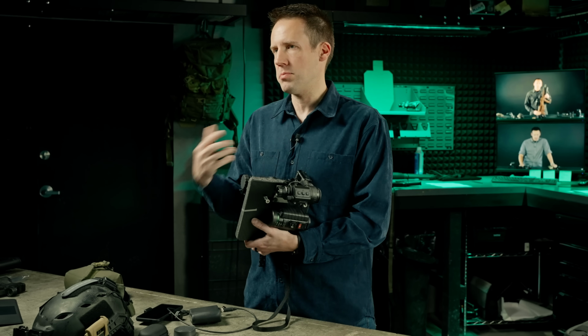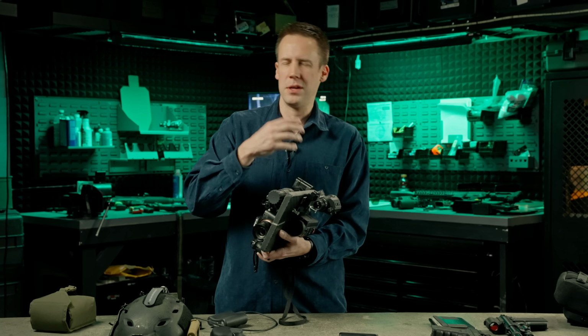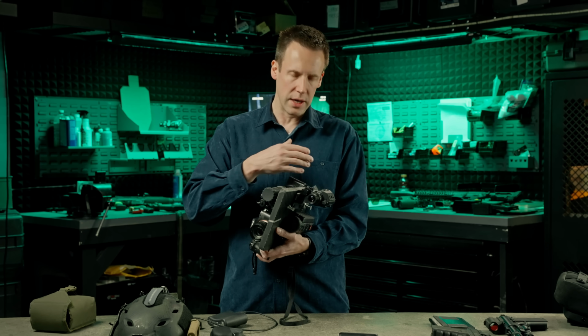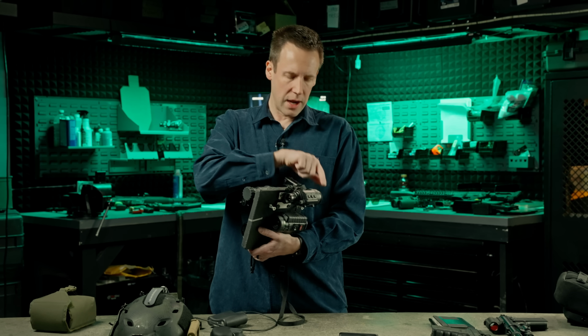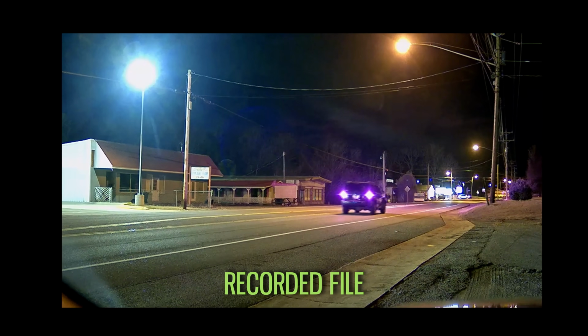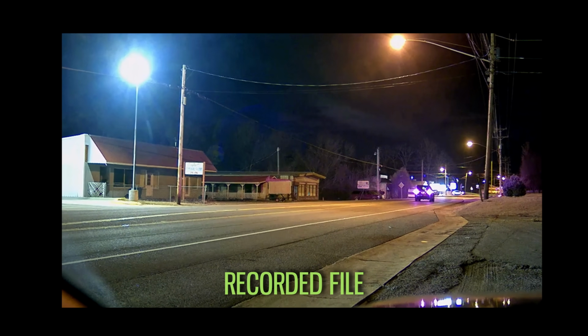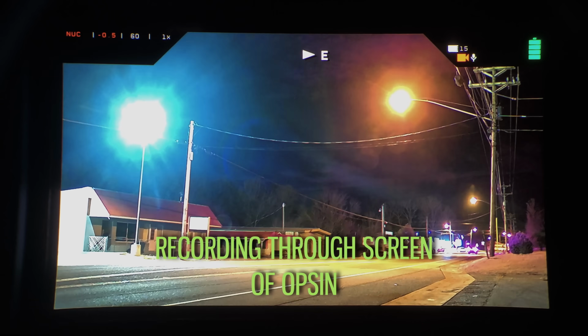Even though this sensor is much higher resolution than 720p, it only records 720p, so you're losing some resolution, you're losing a lot of data in the compression, but even with that, I tried filming through the back, I tried recording and comparing the files, you can see that here, but you are getting a pretty good idea of the sensitivity of the device, even though you're not seeing the full resolution, you're not seeing the full quality.